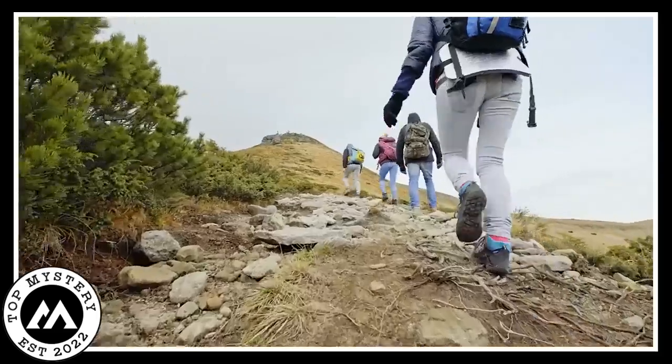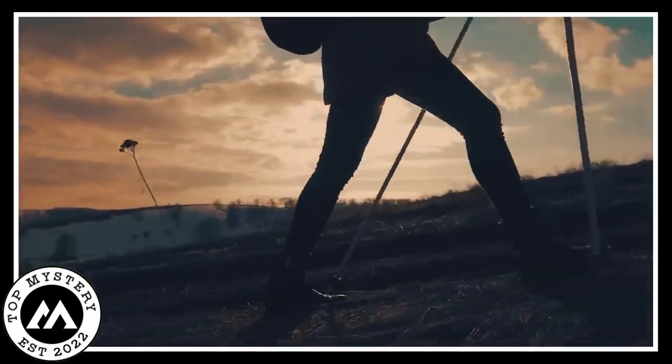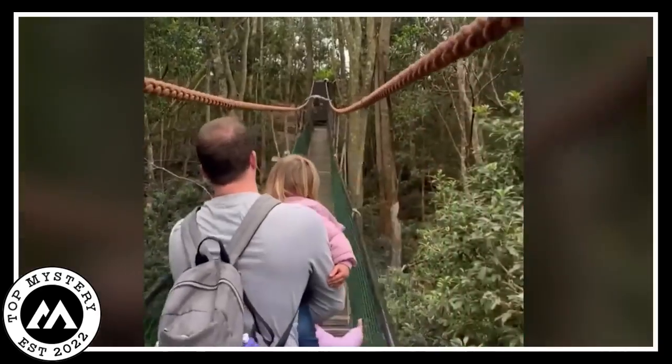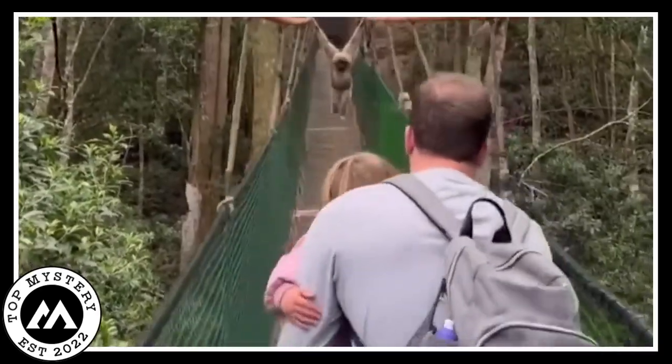Jungle Bridge surprise. Walking through the mountains is a fun sport, but it can become even more exciting and dangerous if the forest residents come to welcome you. The video began with a family walking through a swinging bridge deep in the forest. They had their children along with them through this dangerous trail.